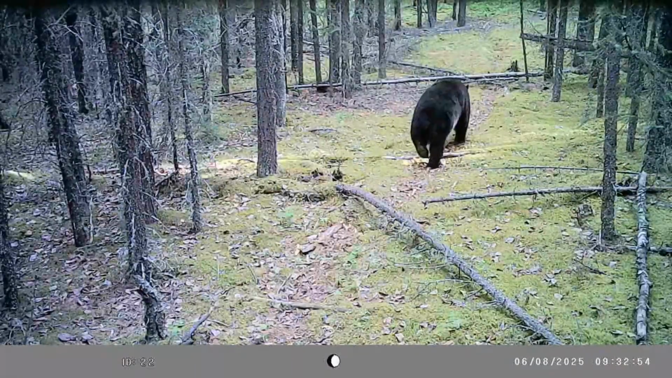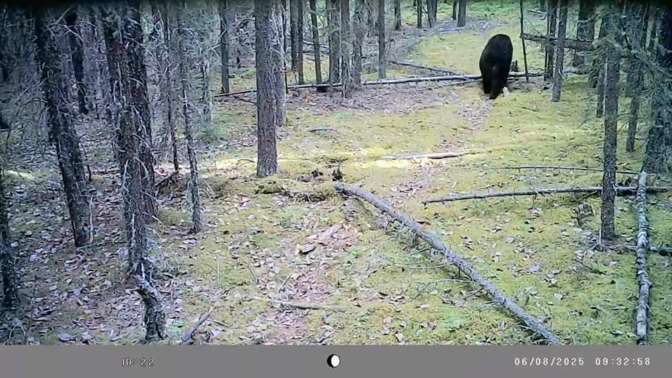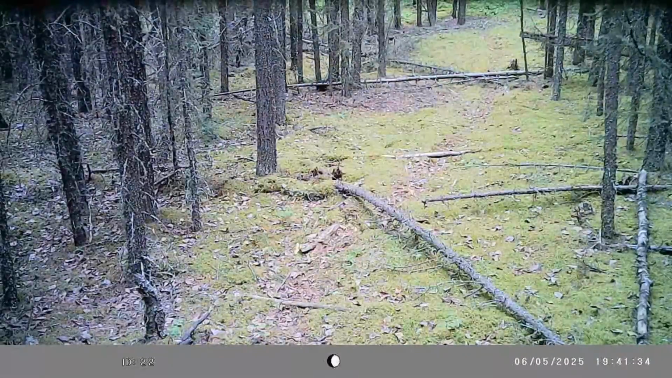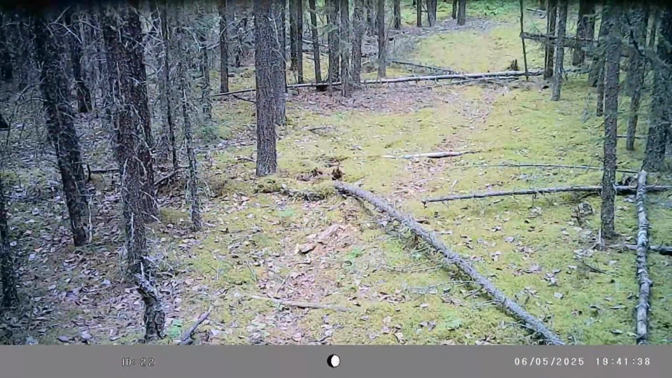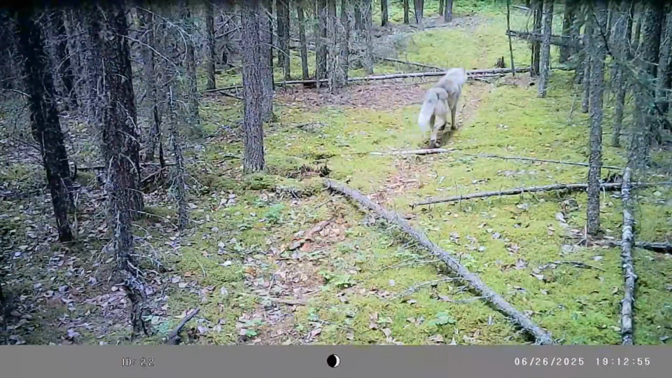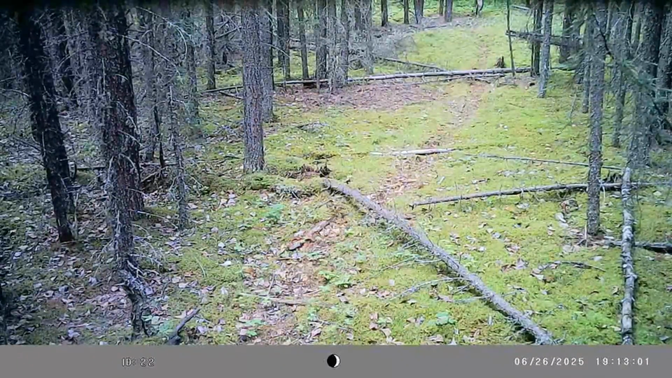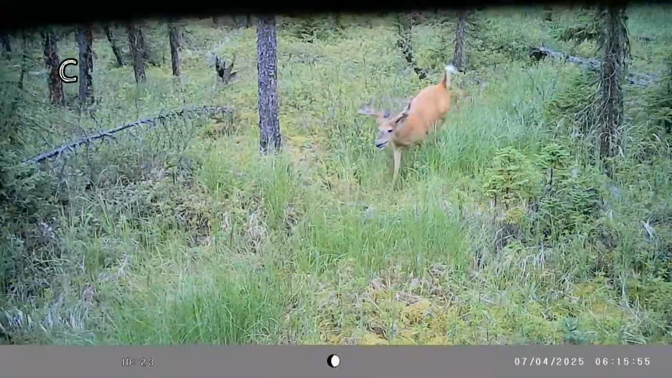Here's a big black bear. This very same bear turns and comes back right in front of the camera. This time, you'll see this bear's got a real dark face. Big lad. June 5, no doubt he's out looking for a lady. There's another one of them wolves, and that's a big wolf. That looked to me like it might be the alpha male.